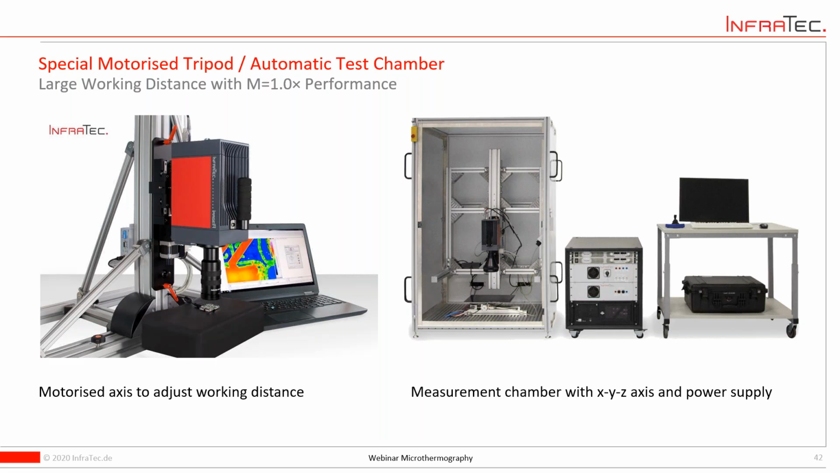So as I told you before, we have our own group of engineers to develop these kind of projects. So we are really open to hear your ideas, to discuss with you what's necessary to fulfill your demands, and then we will find the proper solution. Either it is simply a standalone camera and you integrate this in your existing setup, or you try to find out what is possible, what InfraTec can provide, and then we will find a proper way to equip your laboratory, for instance.